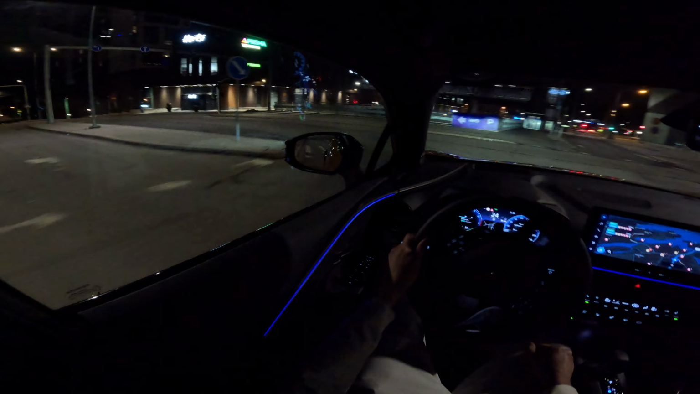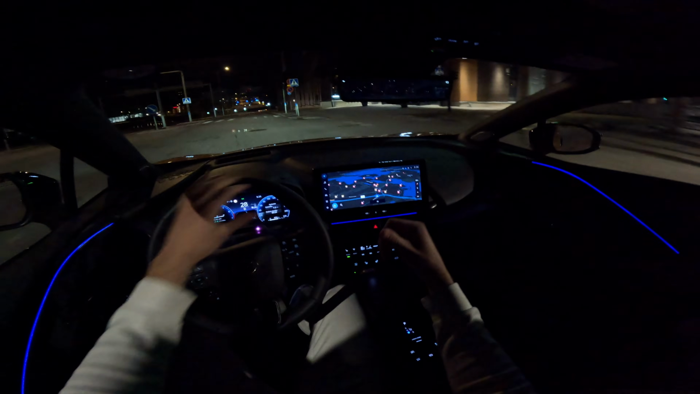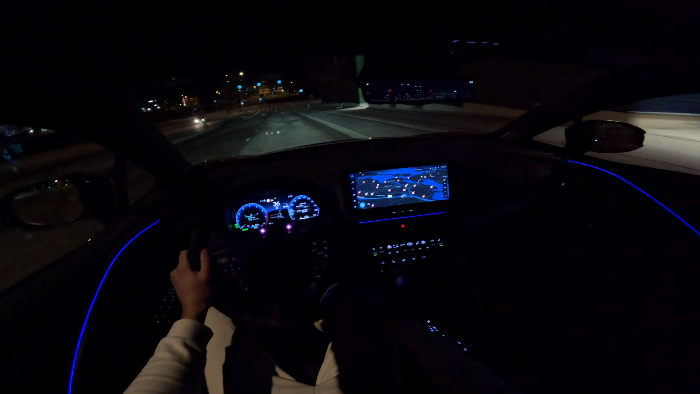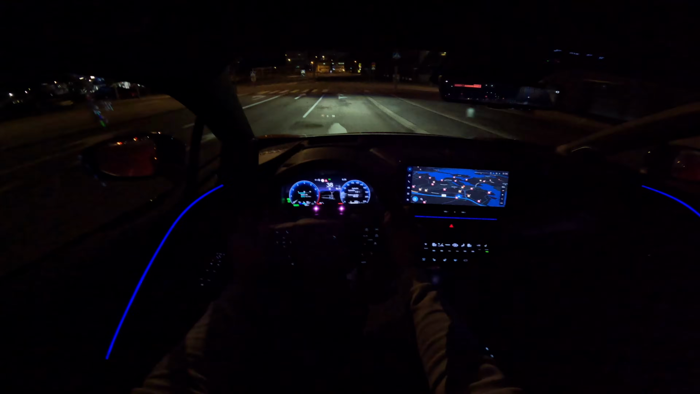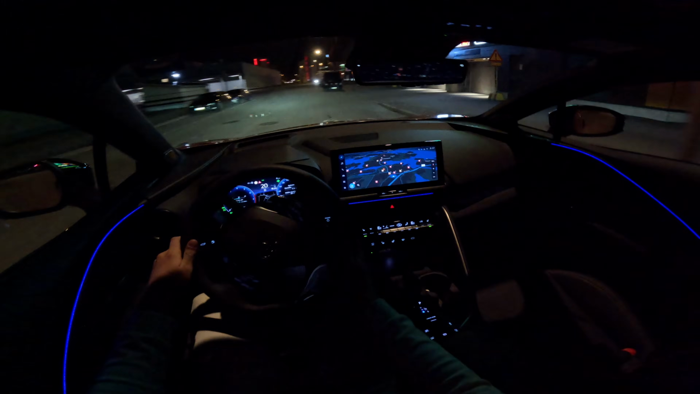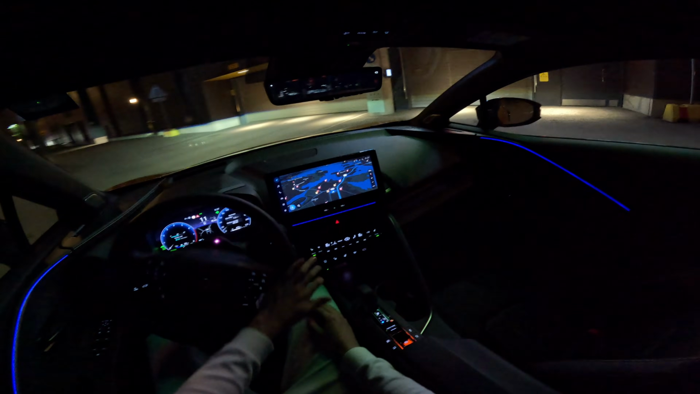So it does actually have a cleaner for both cameras, which is a new feature on these cars. It's good for countries with bad weather, such as ours. We are currently in Finland, so we get a lot of snow and other stuff here.